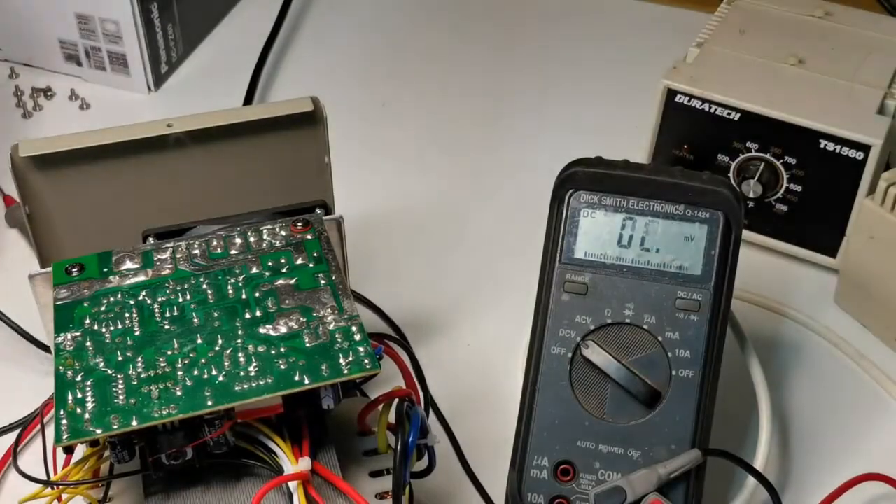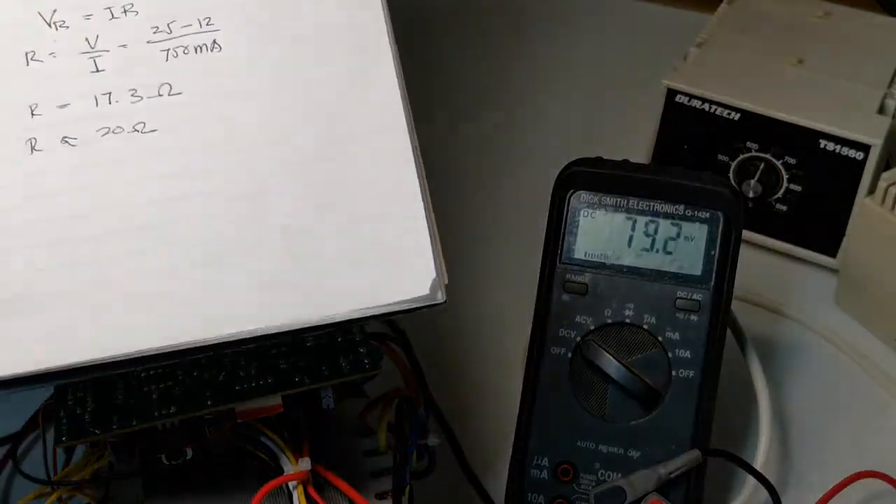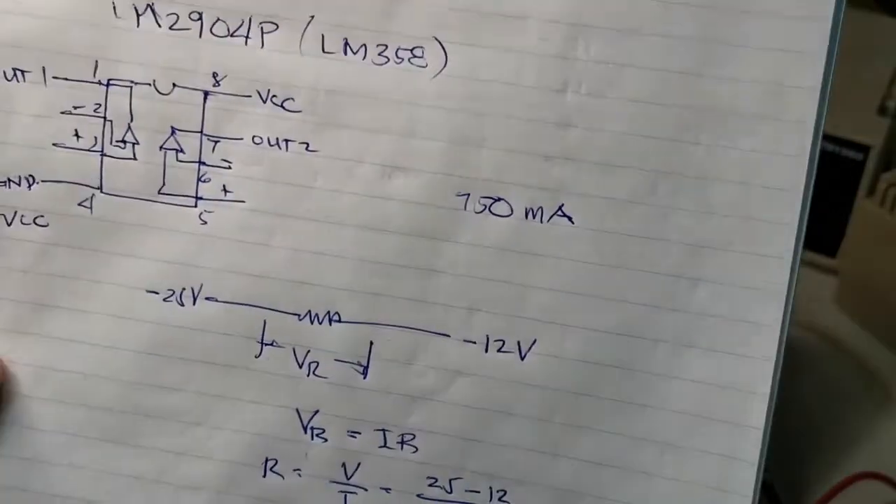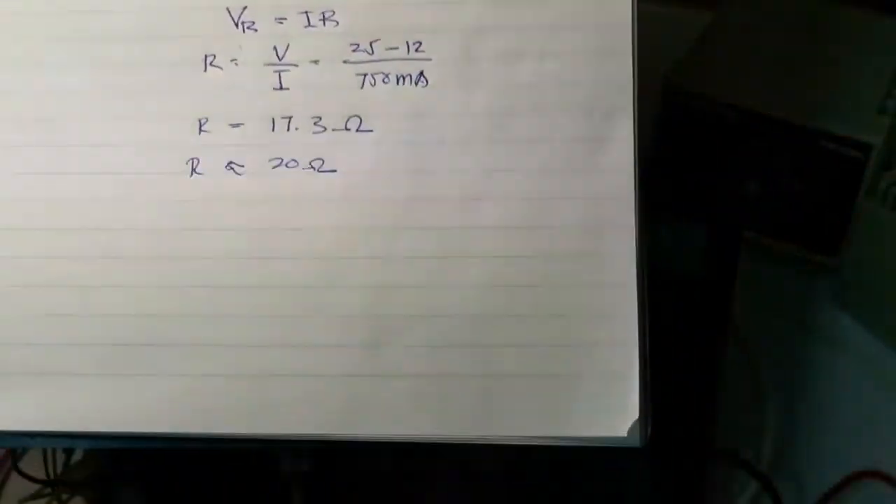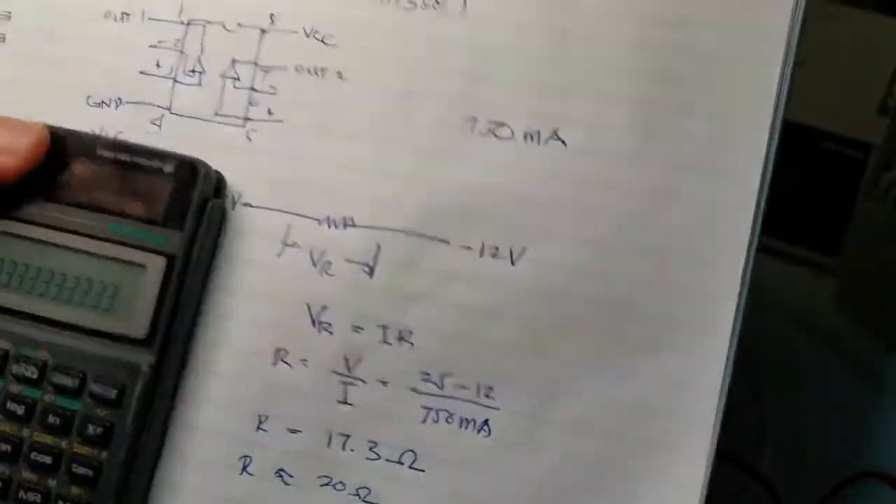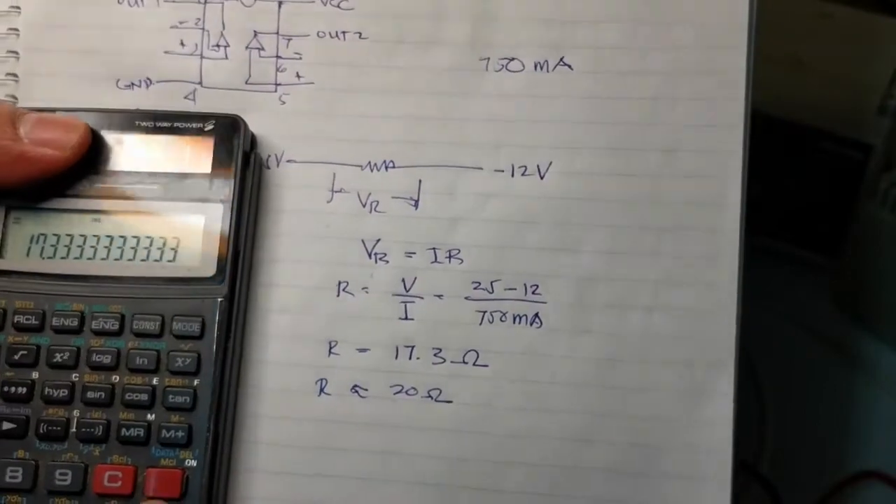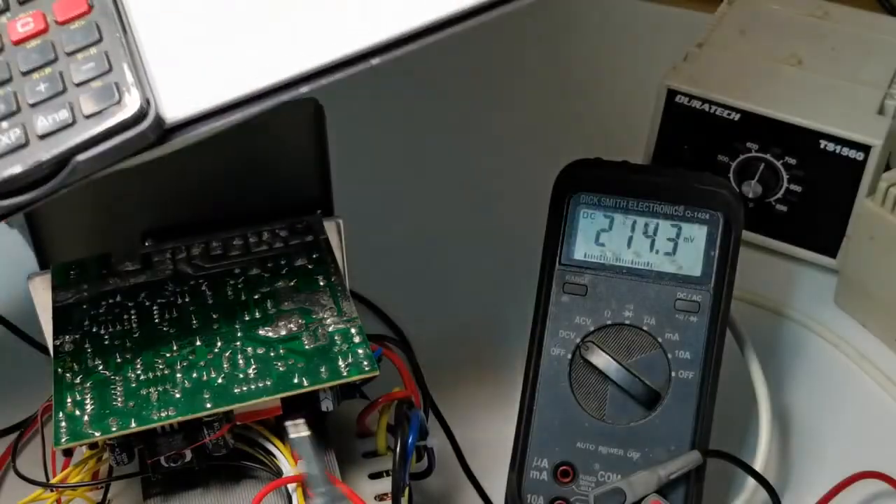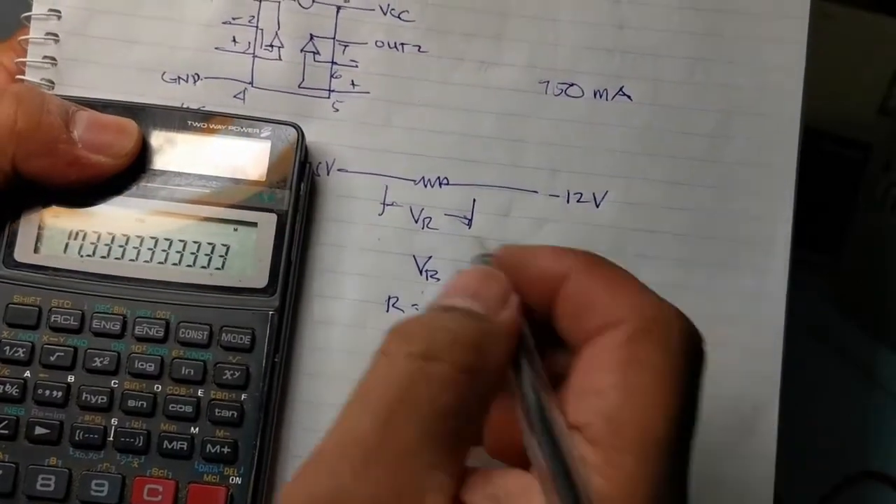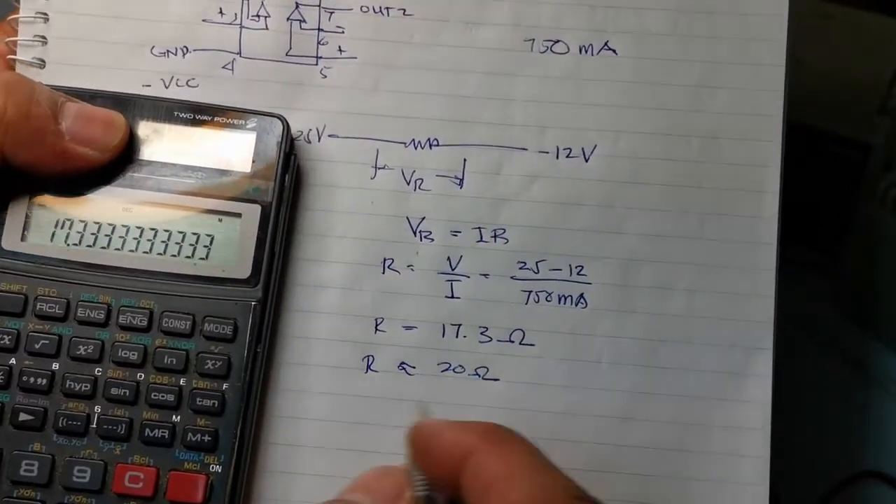Unfortunately, today I don't have that resistor at the moment. I'm lucky if I have one, and we have to check the dissipation of these resistors. Why they chose 1/4 watt, 20 ohms at 750 milliamps.